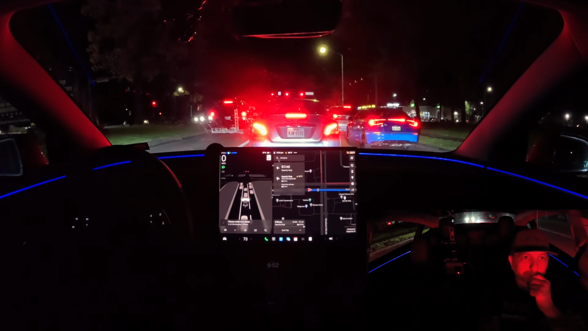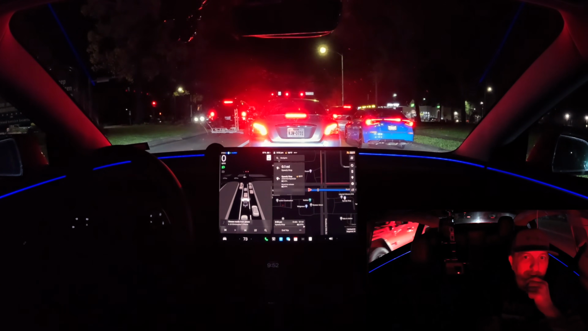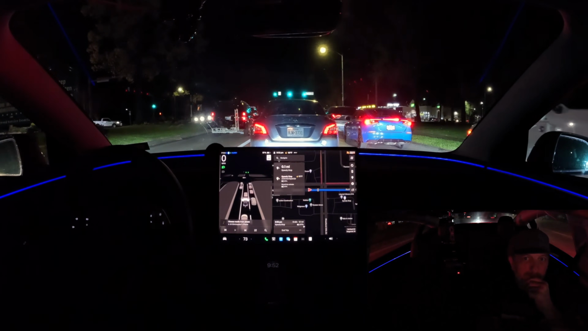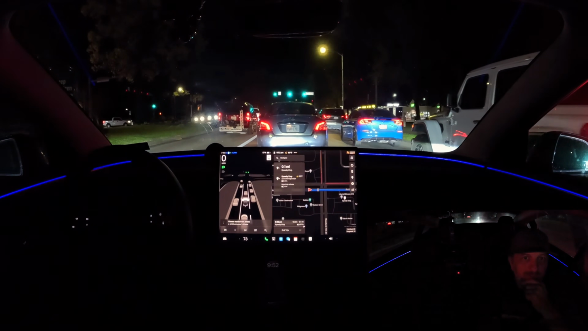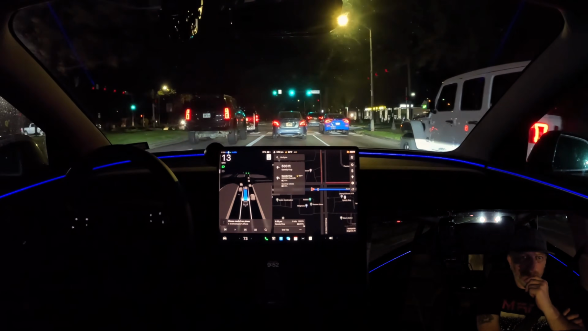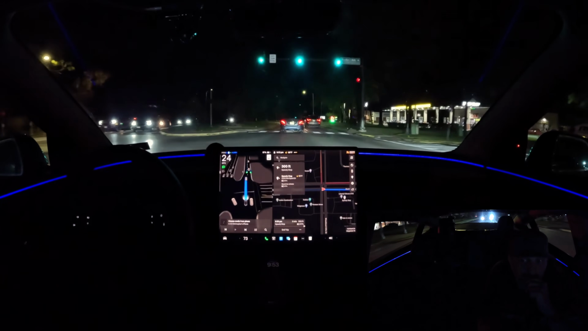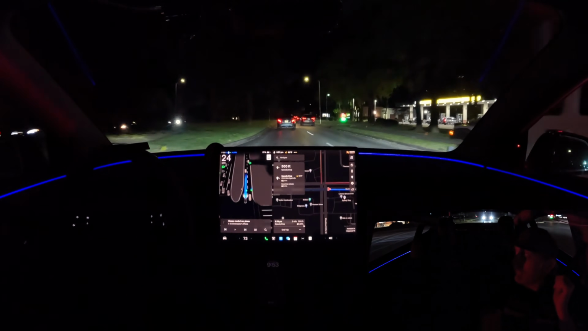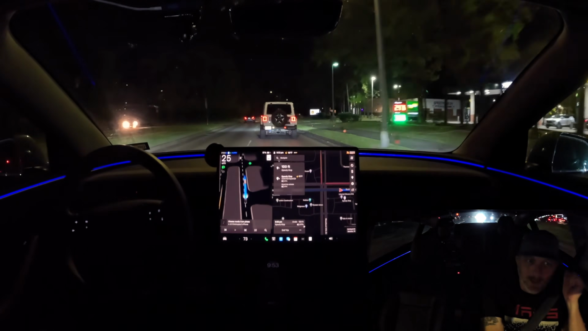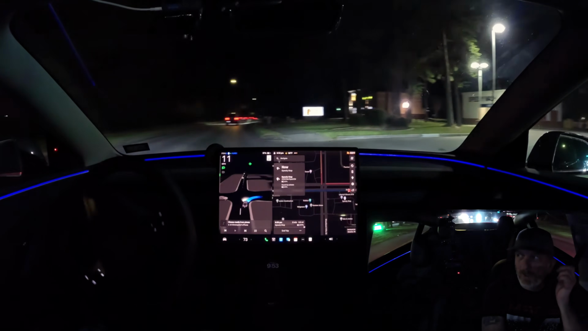So let's just see what it does. It's gonna have to find a way to get over there. Another interesting position that we find ourselves in. We'll see what we do here. Got the turn light on. We get over. Great job. And then we make our right turn. Perfect.